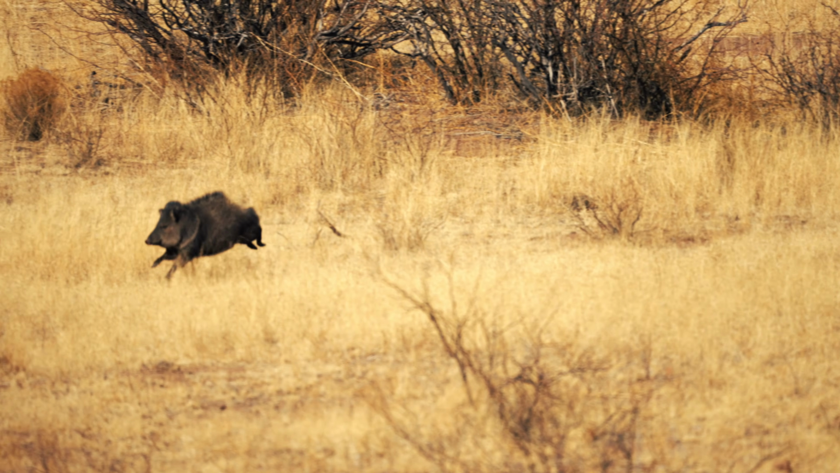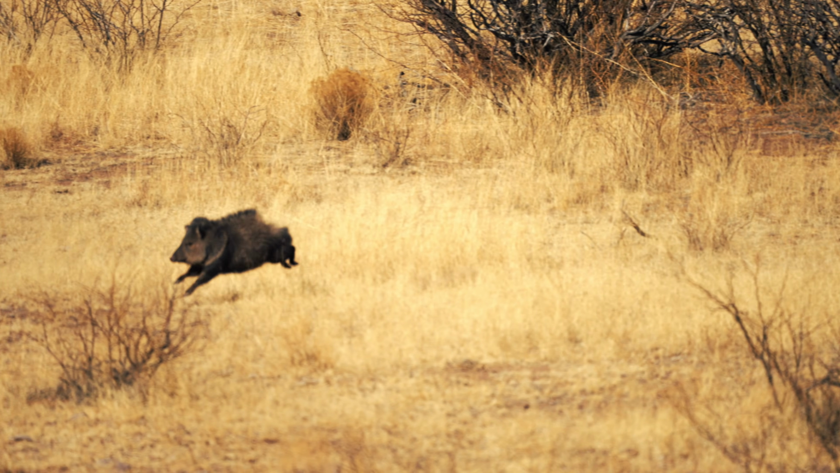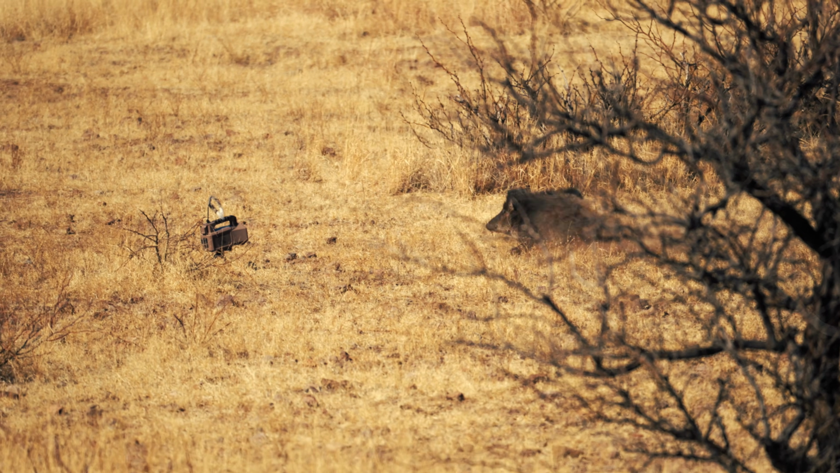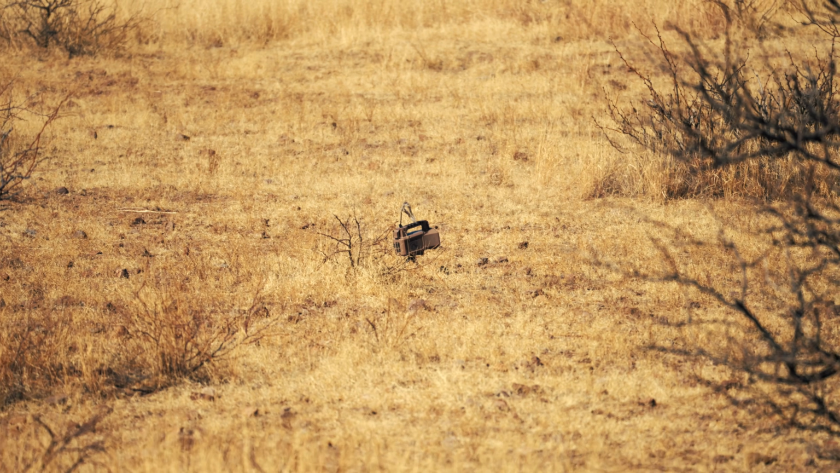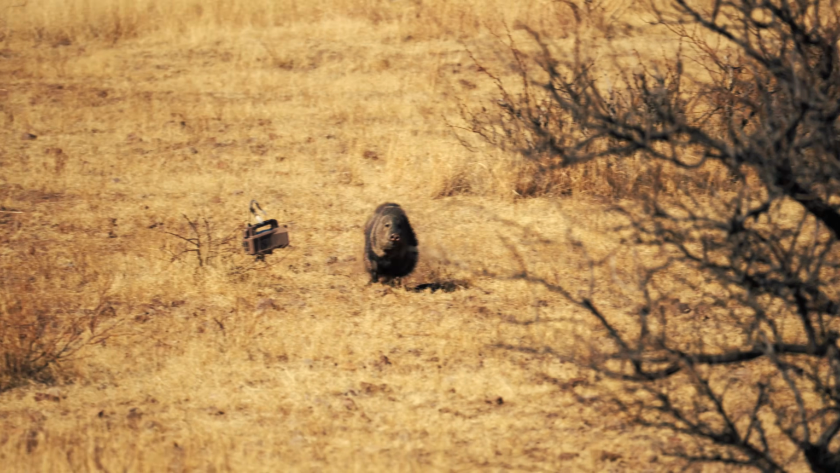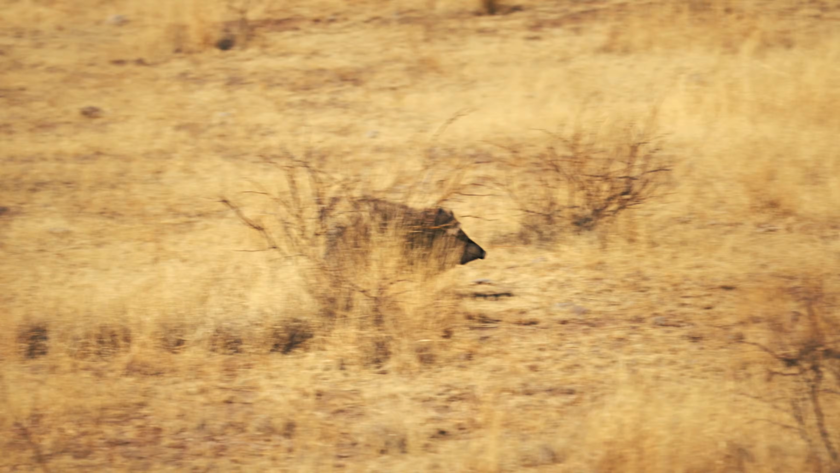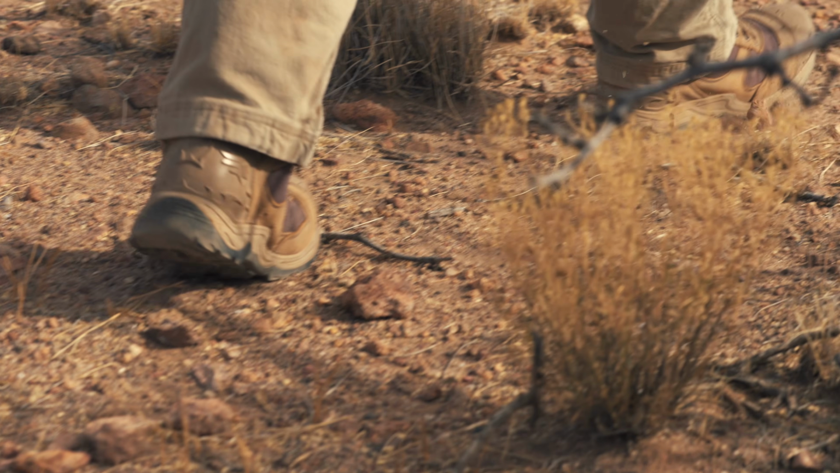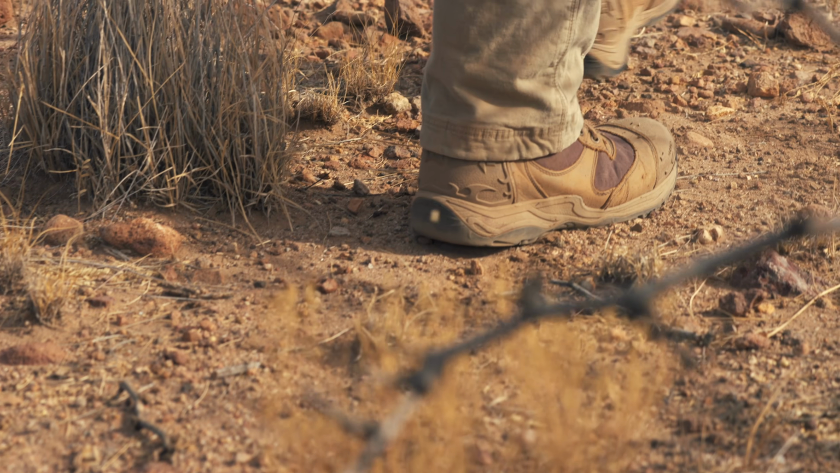Look at them all hackled up. I call them raccoons.